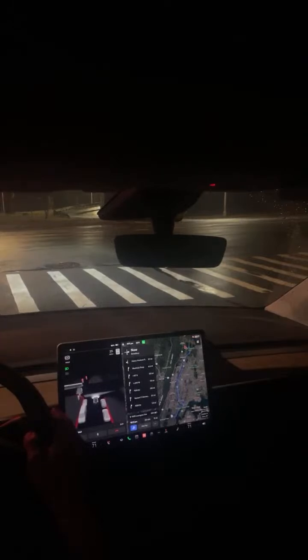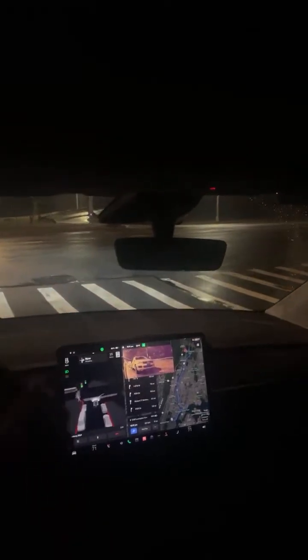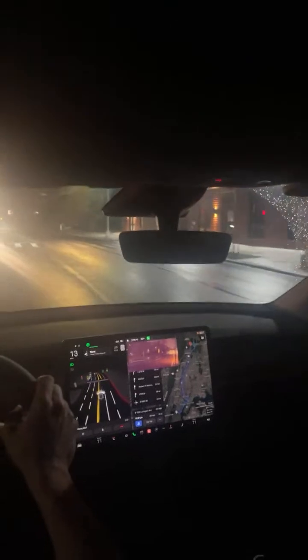Full self-driving, from my understanding, isn't exactly meant for the side streets, and I'll use it on the side streets. It seems to work pretty well, but when you start to lose some of the lines, the yellow lines and the lane dividers, it doesn't always know what to do. It starts to hog the road a little bit. So we're gonna let this car go over here,